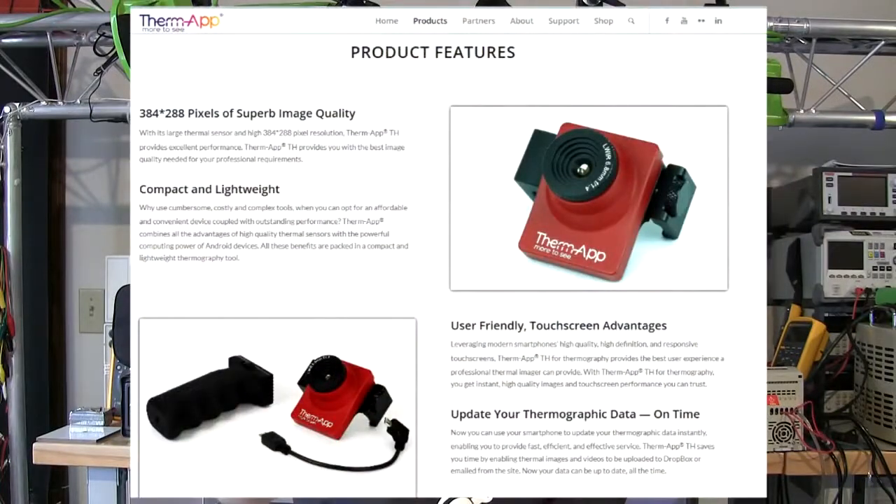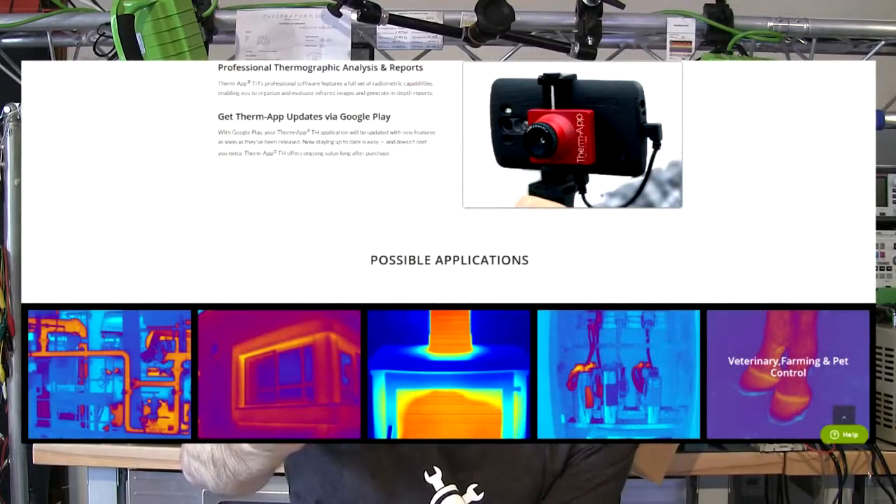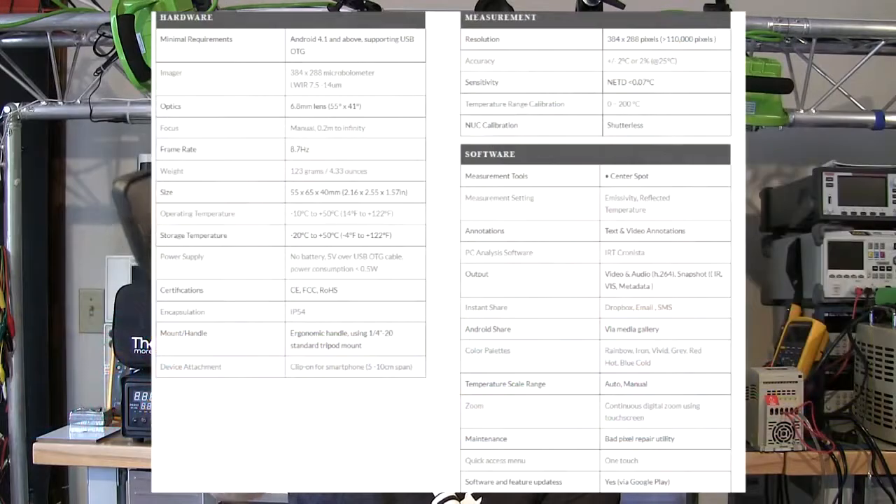So this camera, which attaches to an Android phone, has got some very interesting specifications. It's got a resolution of 384 by 288, which means it's got over 110,000 pixels. It's got a NETD, or its sensitivity, of less than 0.07 degrees C. It's got a thermal range of about 0 to 200 degrees C. Its NUC, or non-uniformity correction, is shutterless.